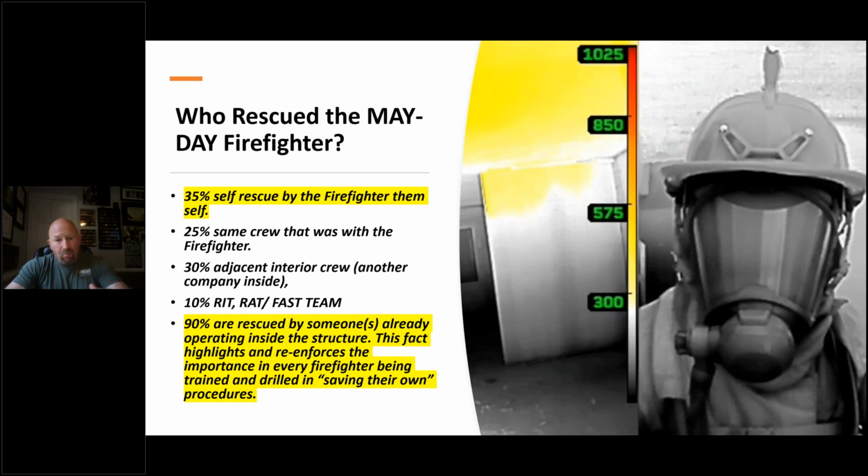This is not anecdotal data. This is from Don Abbott. This is from line of duty deaths. This is stuff I pulled from the Firefighter Rescue Survey. This is from research papers. We continue to have the same problems, but we're not fixing this. We can get better. We can get out if we get in trouble, because it's going to happen.